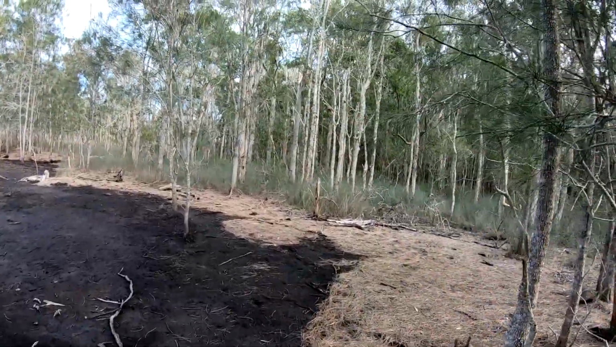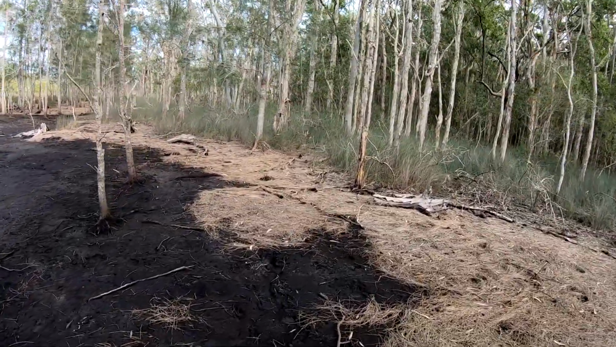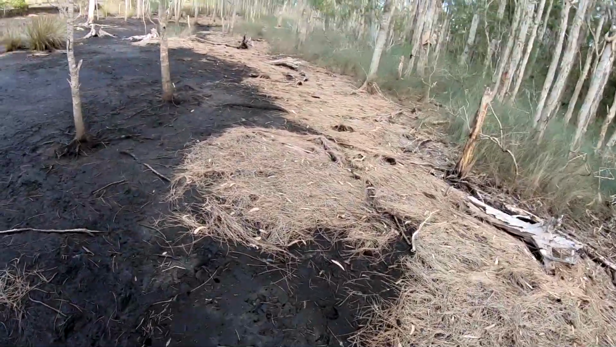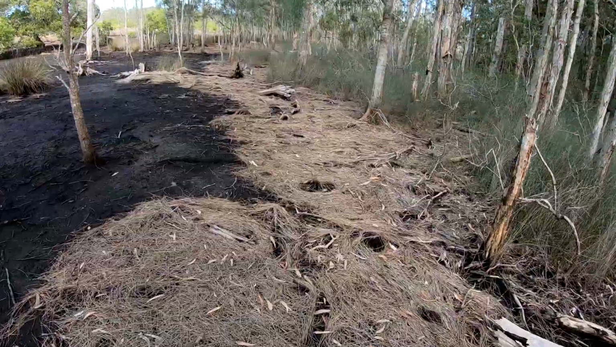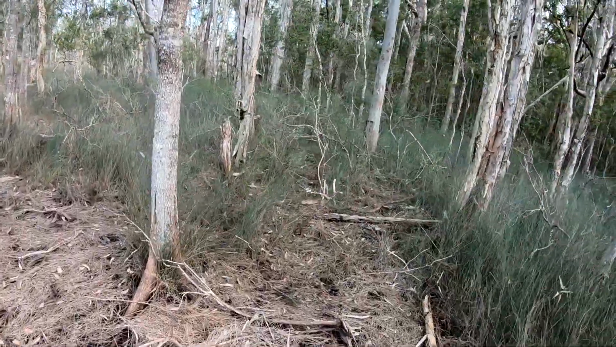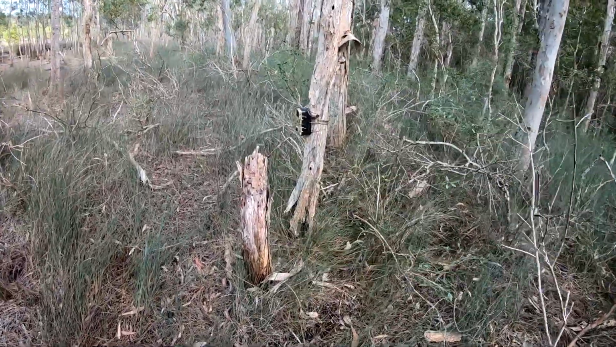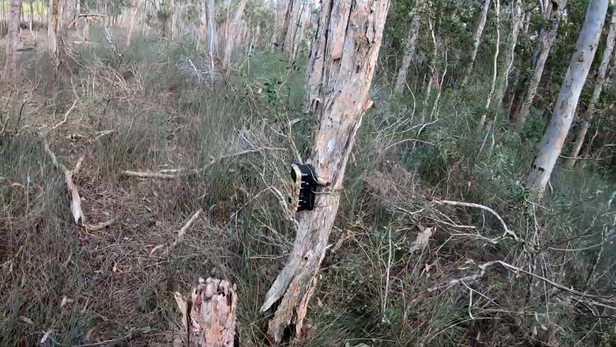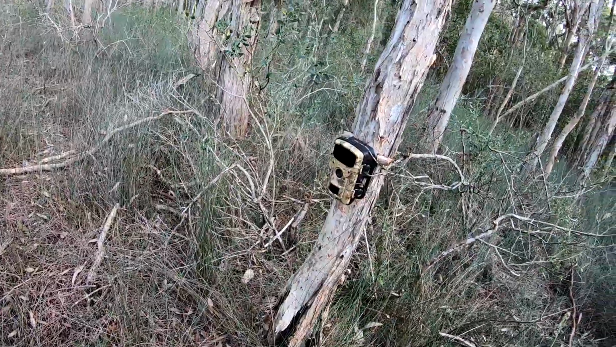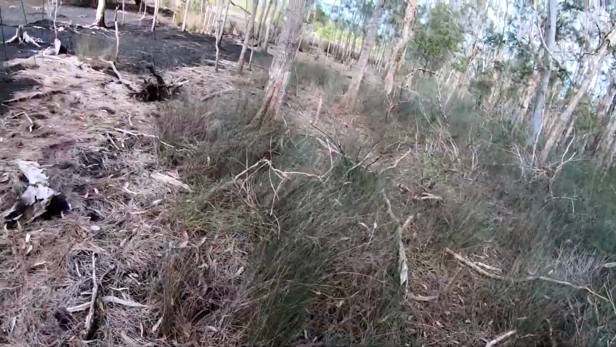There's the trail camera, still there. Hasn't been touched.